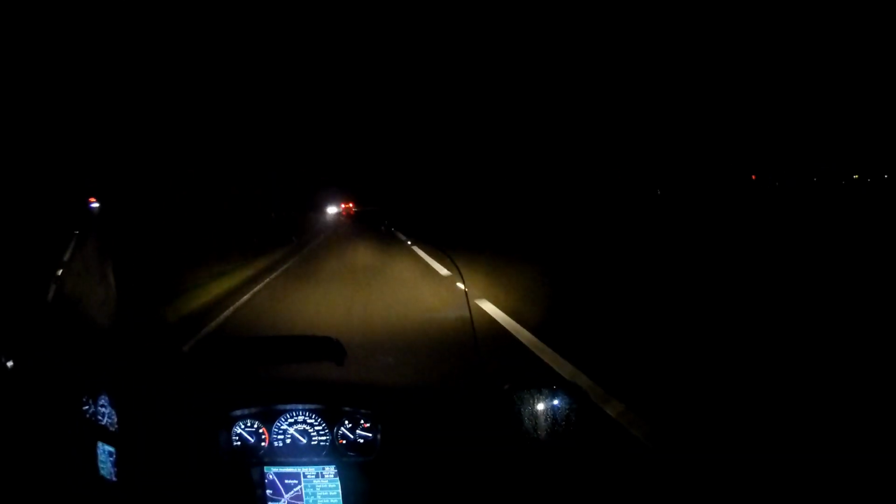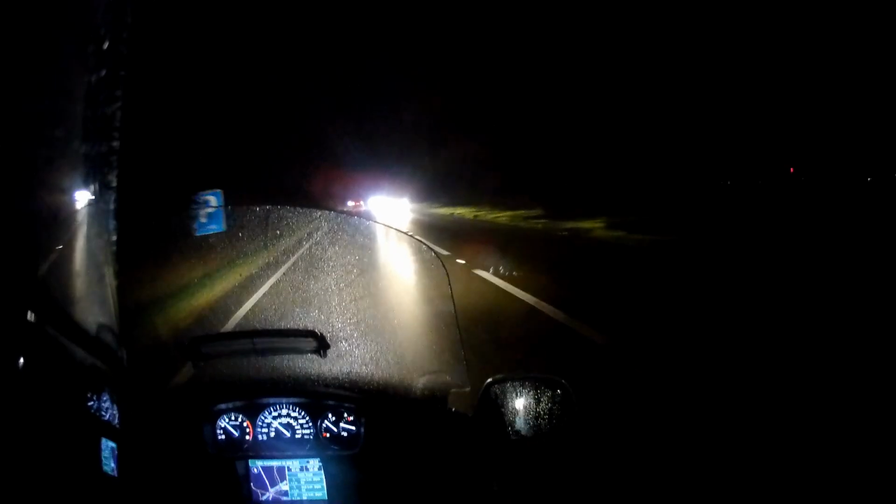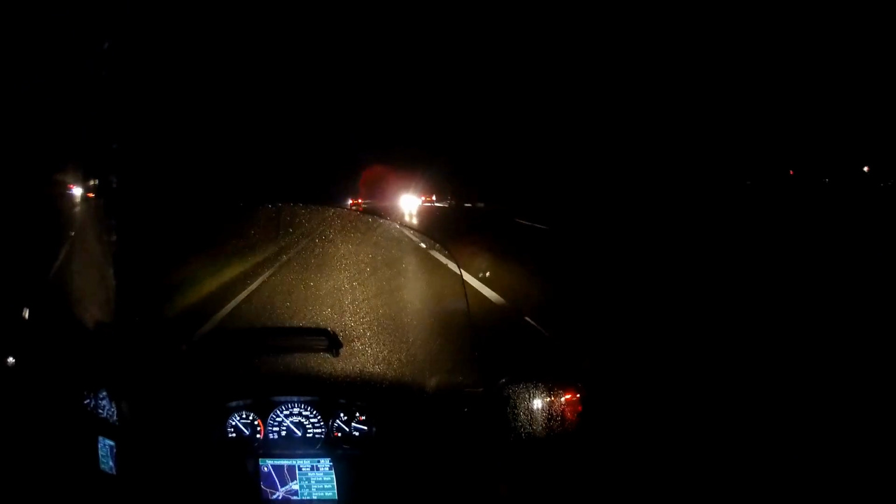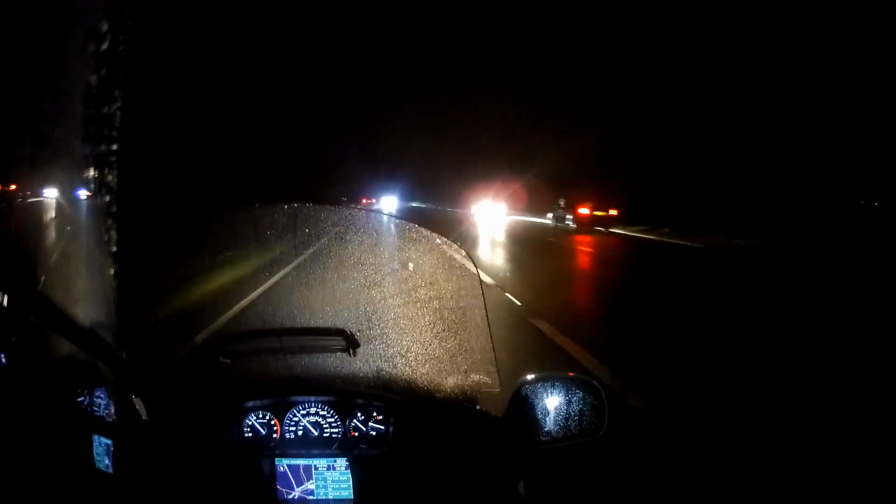Well, we're away from all the street lights and buildings, so let's see what these bike lights are like now we're in the pitch black. They've got a good spread on them at low beam, good wide spread. I'm struck by how yellow the light is. It's a very warm light.